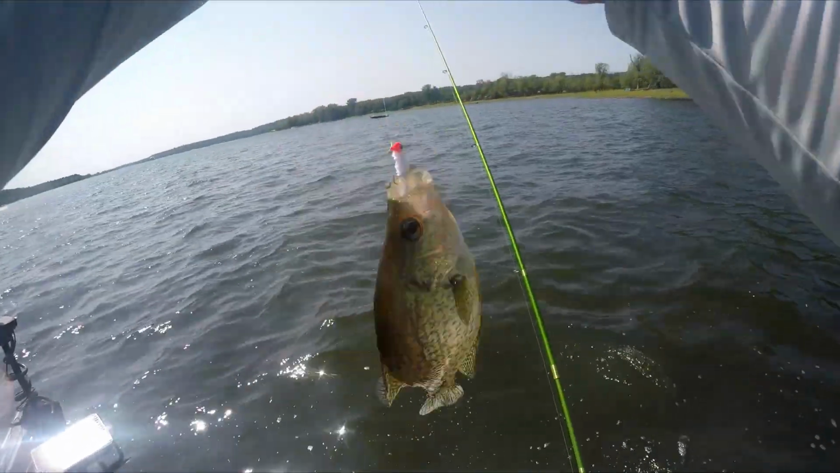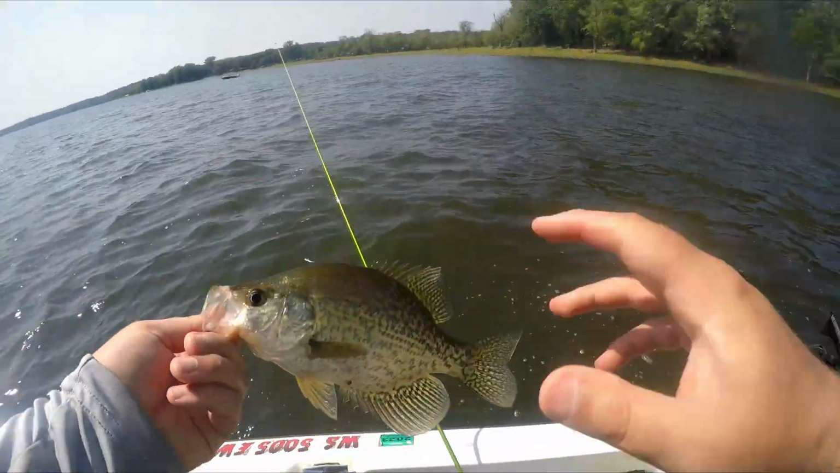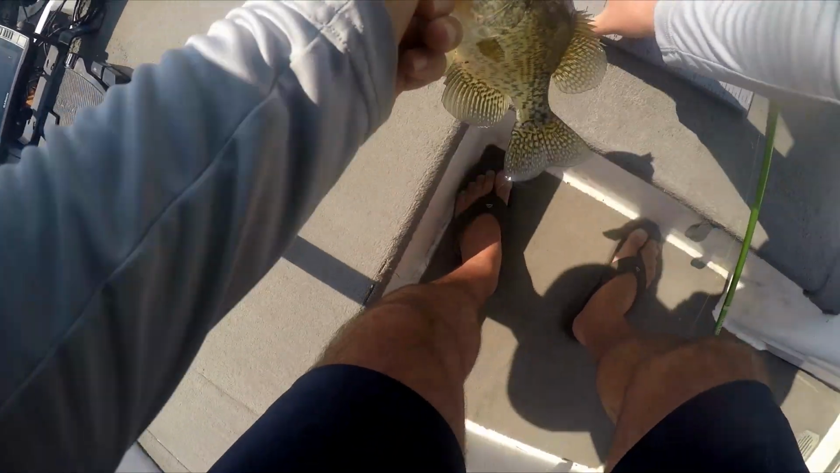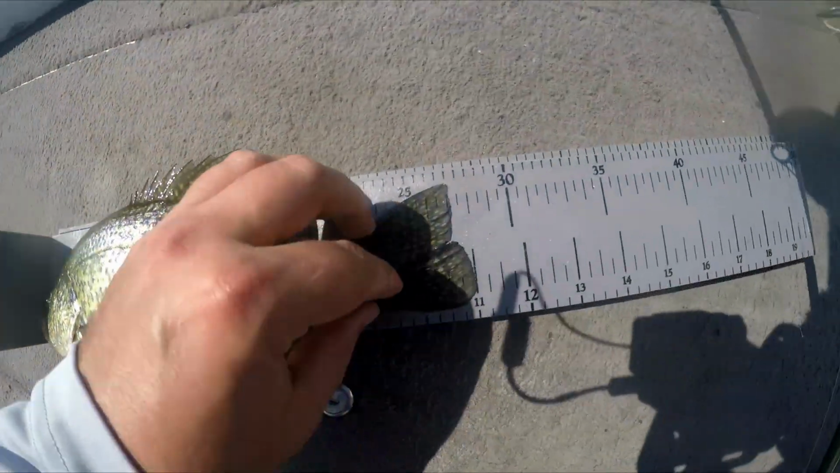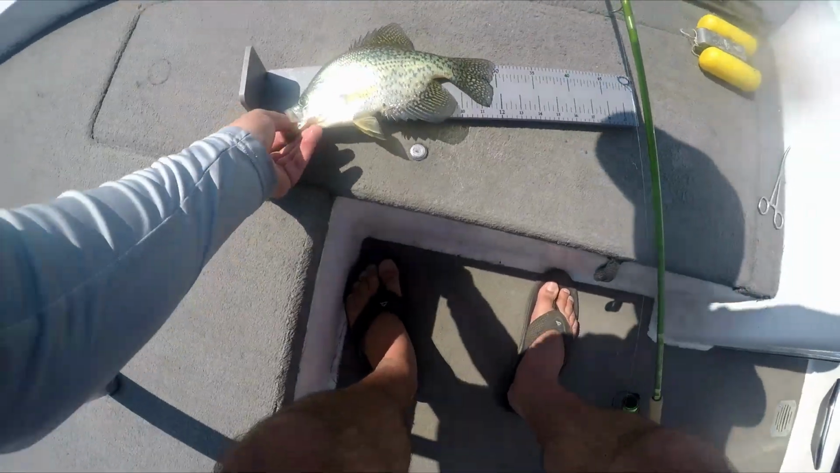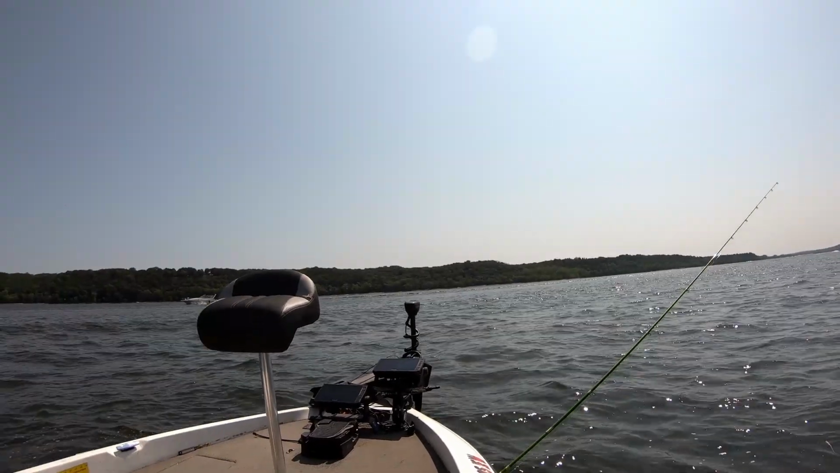Ouch, ouch, ouch. Careful of that top jig when you're taking off the fish. It's going to get you. There's a solid crappie right there. It's difficult to stay on top of this piece of cover. There's an 11-incher. Yeah, 11-inch right on the dot. Solid Wisconsin crappie. Throw him in the box.